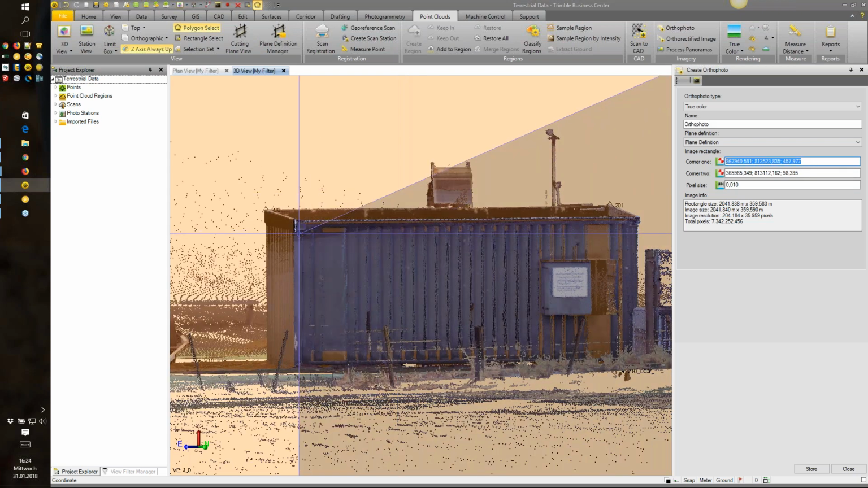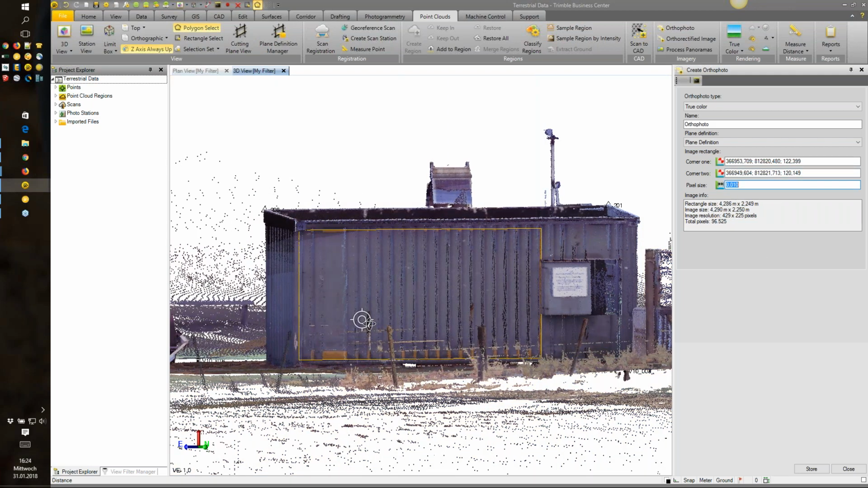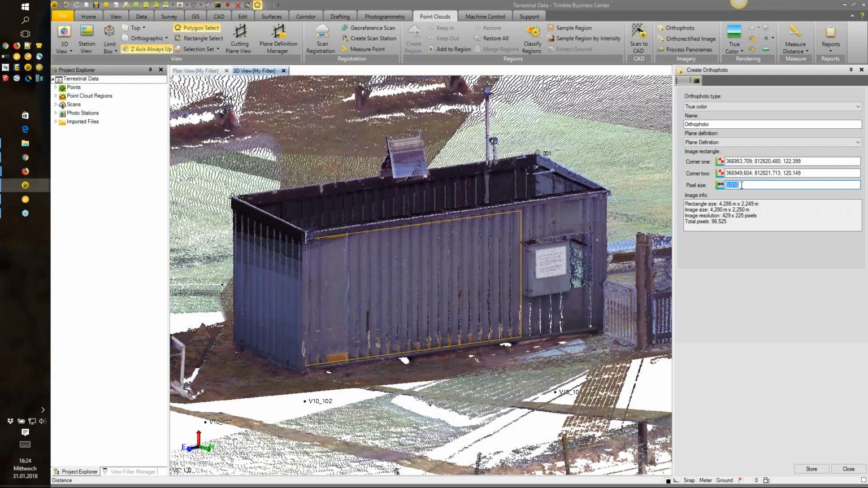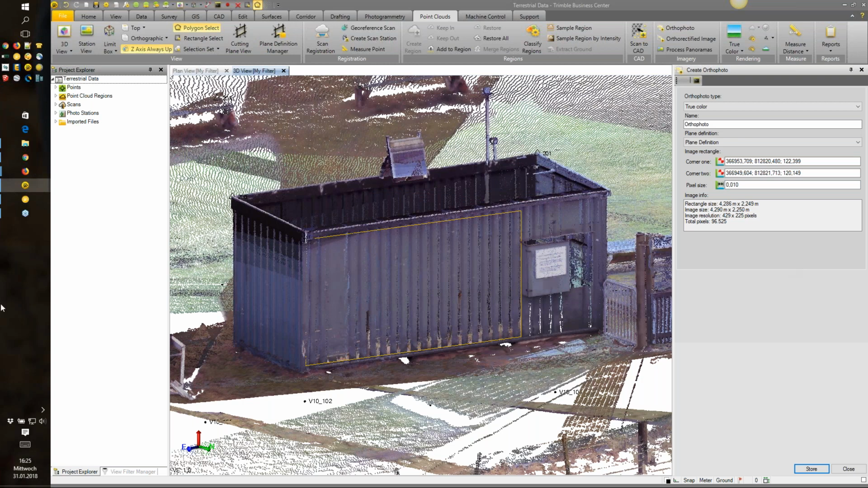So for example, if I want to have that image from that area to here, we can also define the pixel size if we want. 1 centimeter should be enough. If we hit store, it will generate an image under our TBC project.